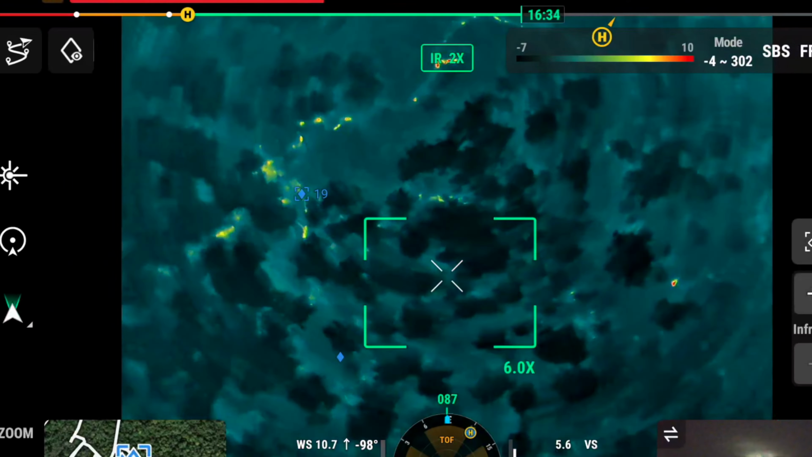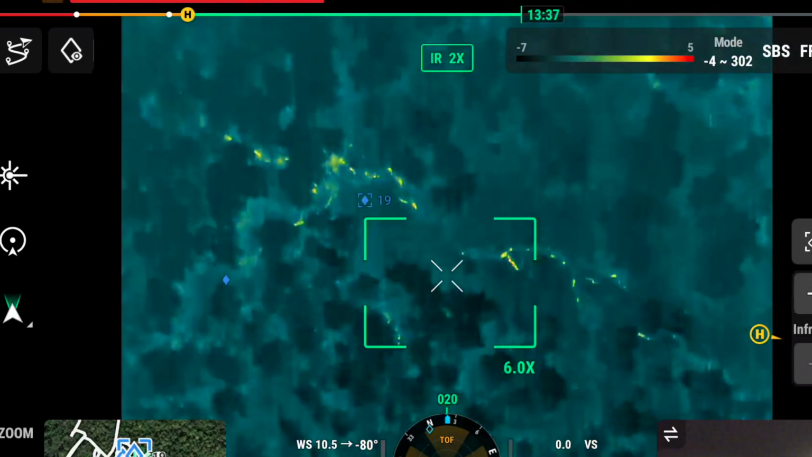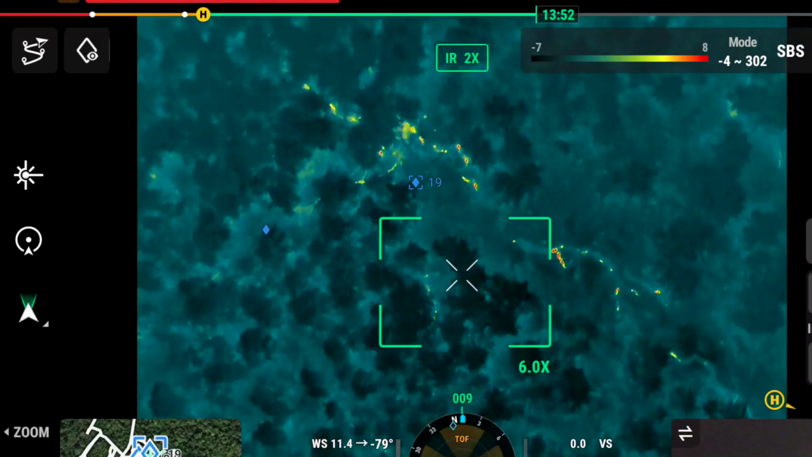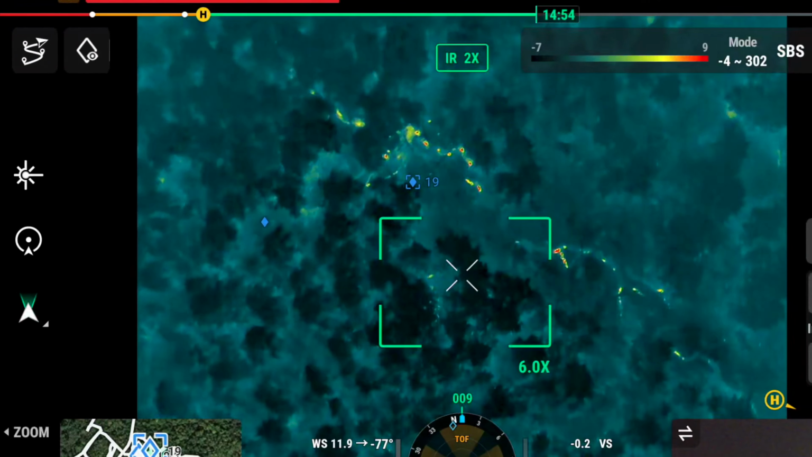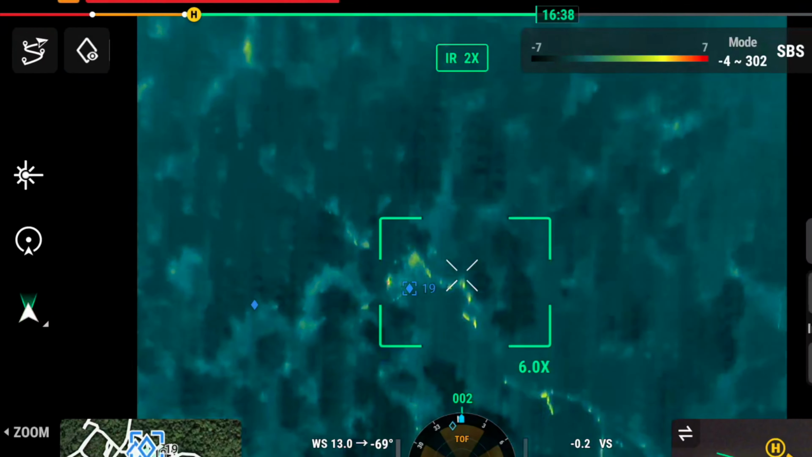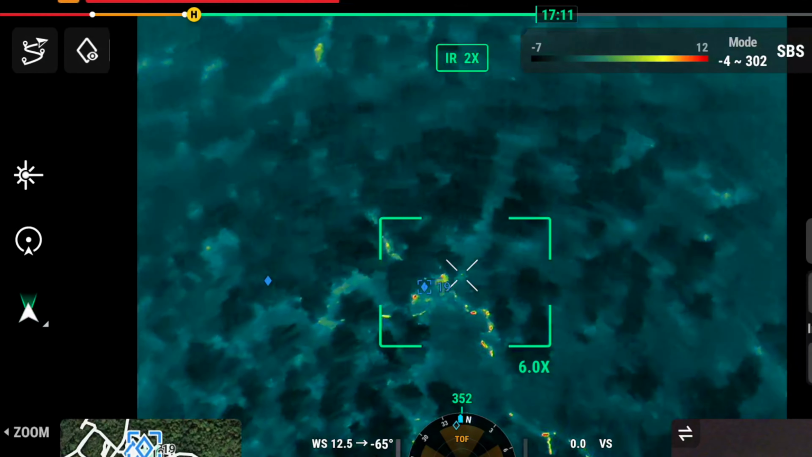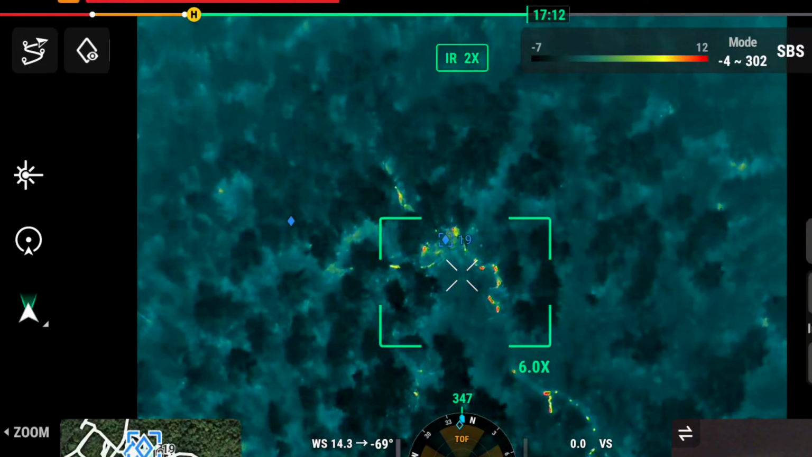Come on, guys. I'm gonna back my drone up a little bit, see if I can. I can hear you, Emma. I can hear you, Waylon. Yeah, just keep doing that until they come. Come on, guys. Come on, Daddy's got treats.